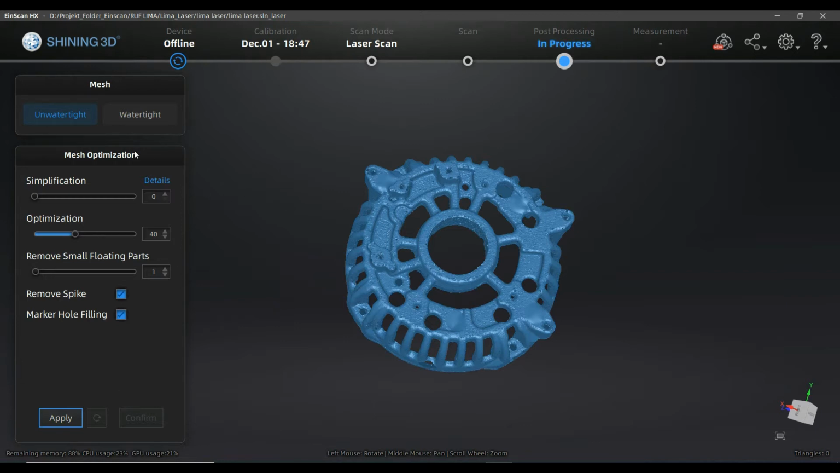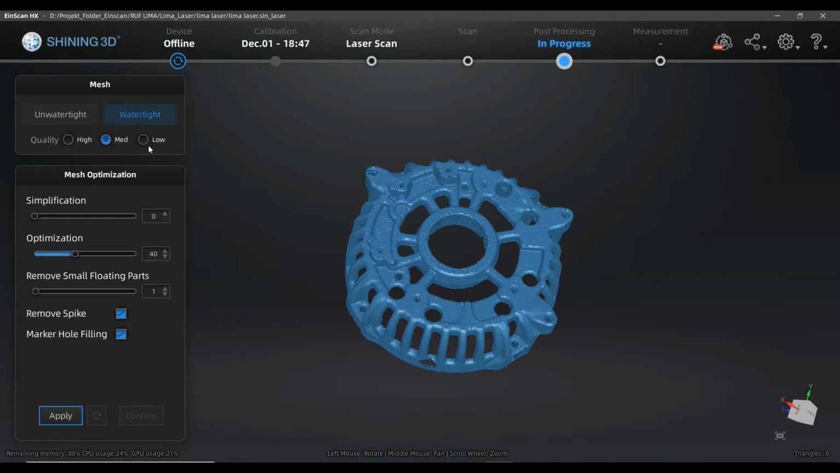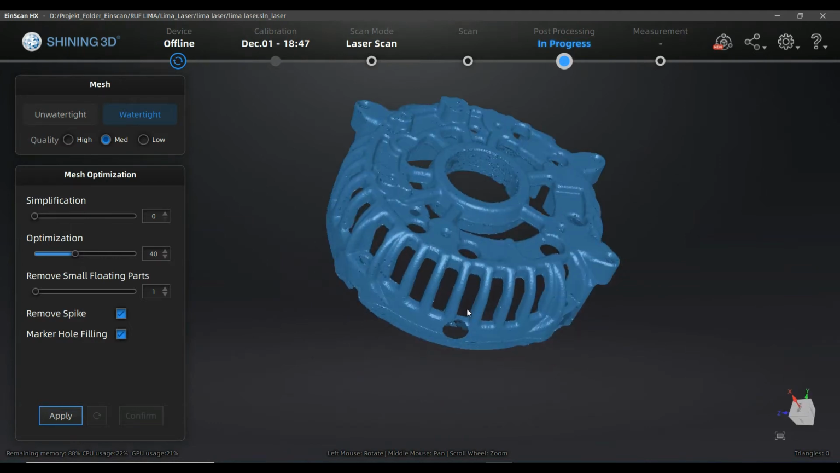In this case, the menu has changed. You have everything on the left side, and there is a possibility to pre-select watertight or unwatertight. So, like in the last video, we start with the watertight model and the auto mode. That means every open area in the object, for example here the marker holes where I didn't dislocate the markers,